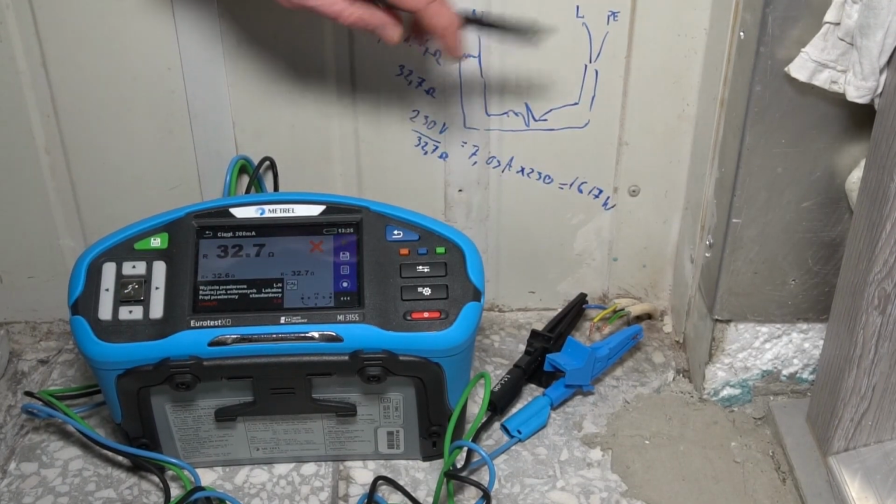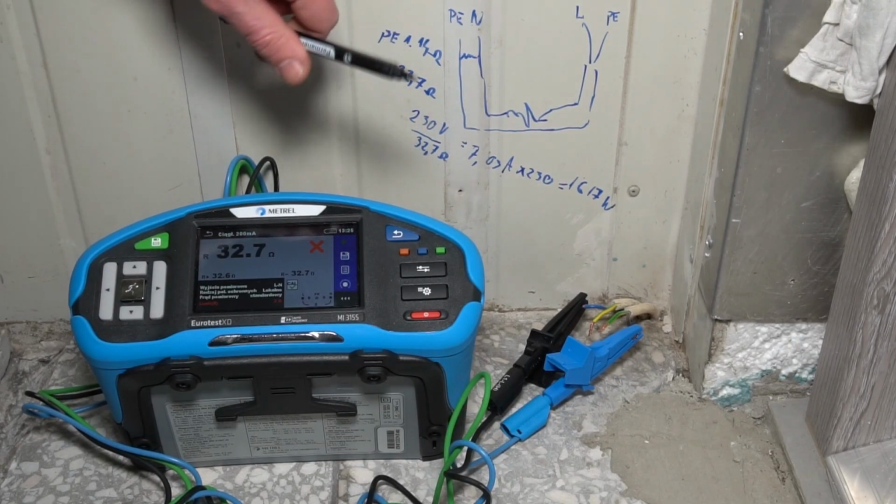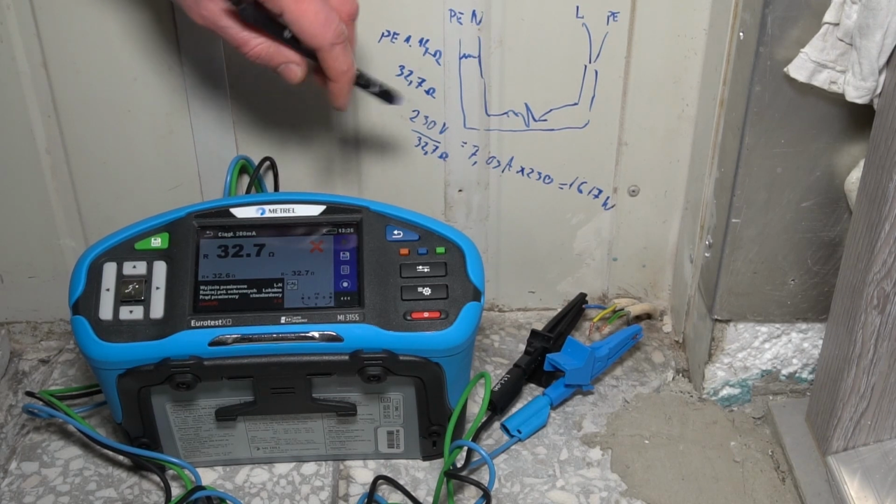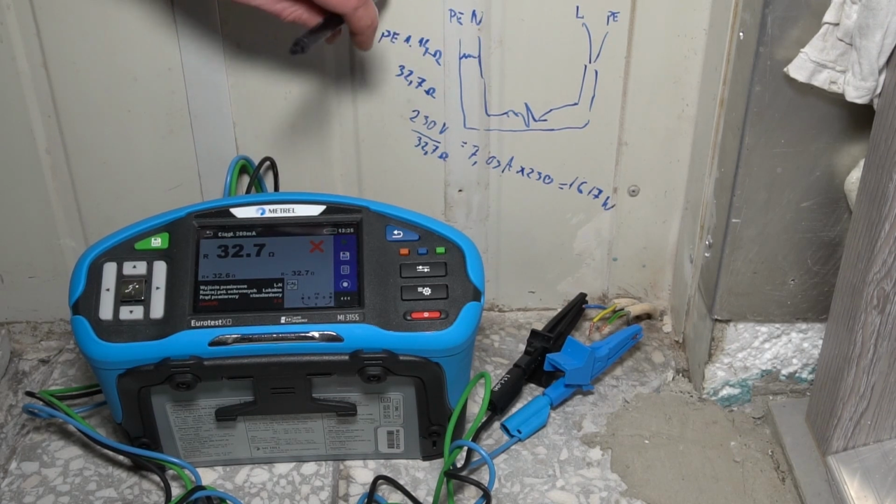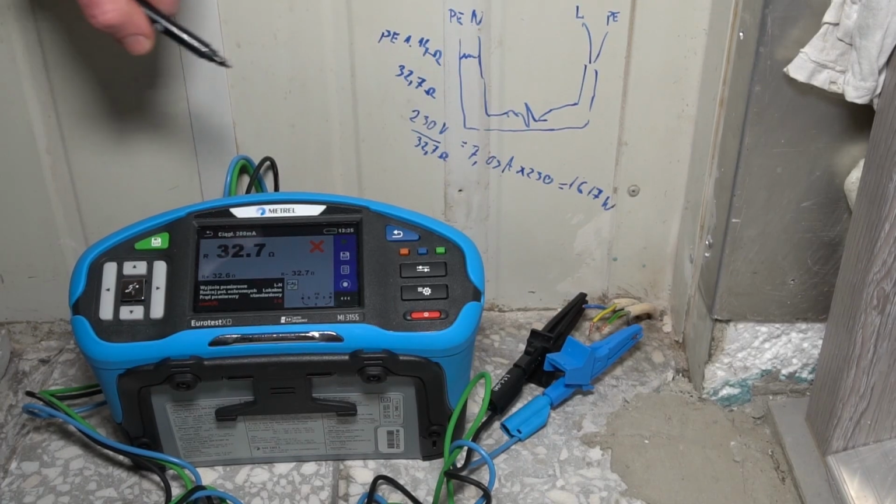So it's about a 1.6 kilowatt heating mat or heating wire. That seems about right for this size of floor.